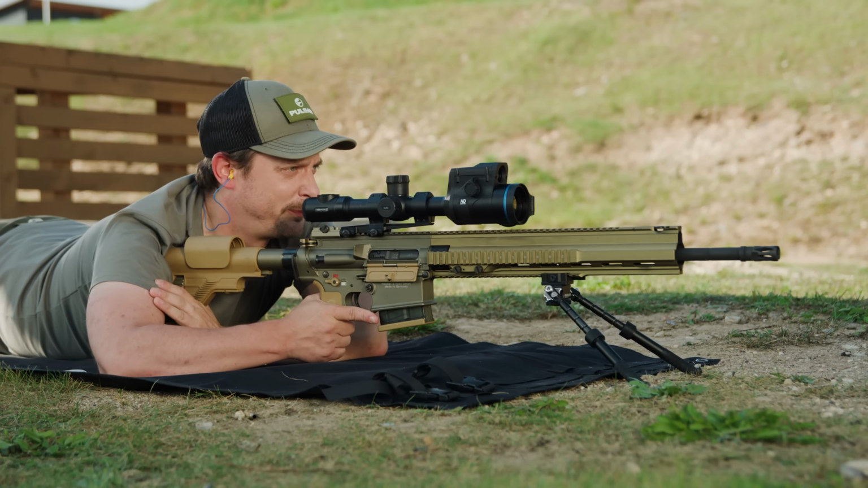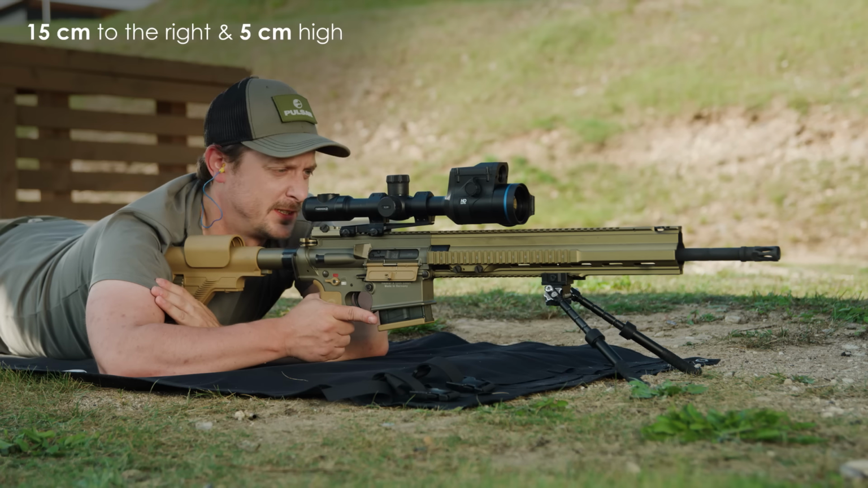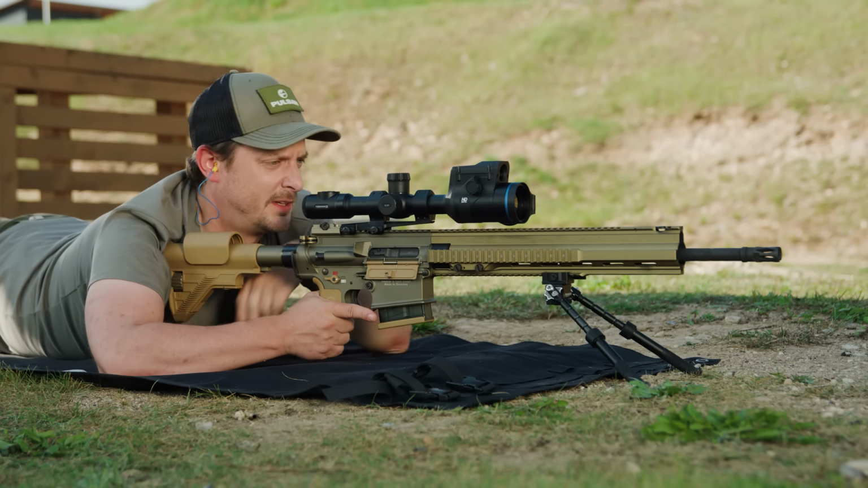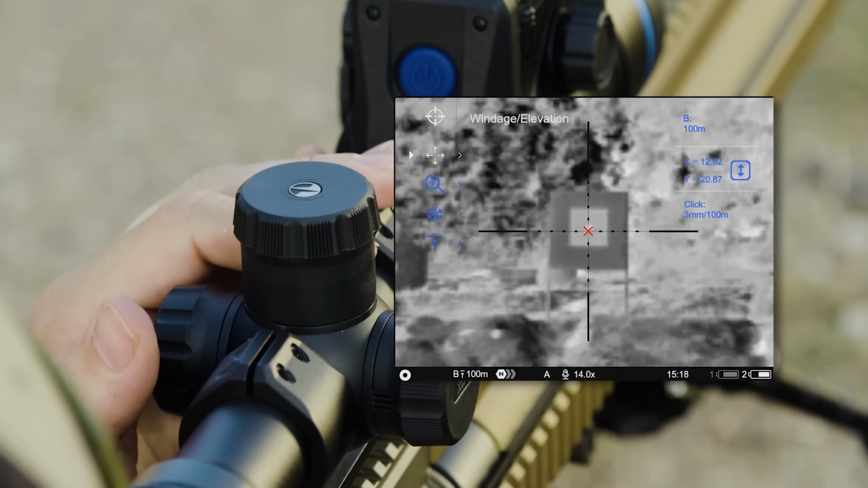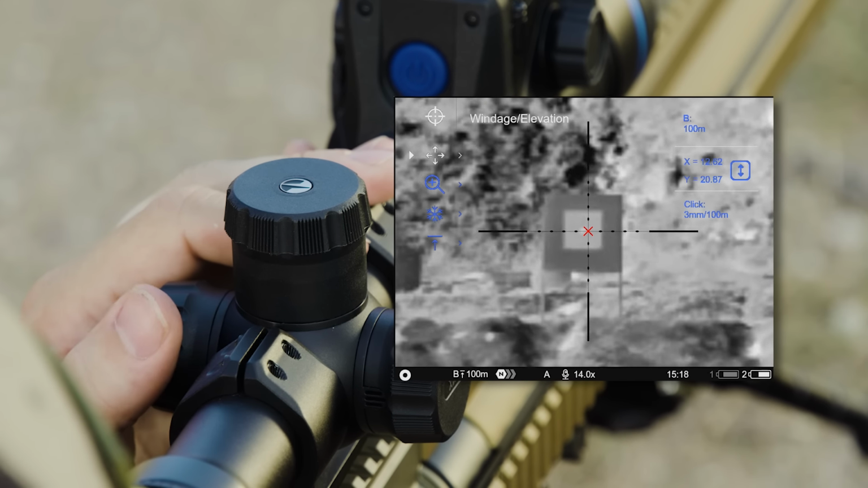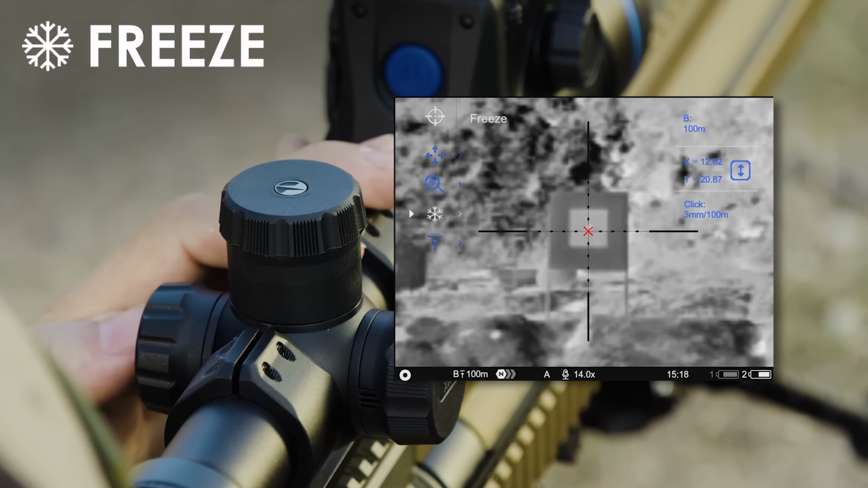Okay, so that was good. We're on paper. We're 15 centimeters to the right and about 5 centimeters high. So now we're going to adjust for that. And just to make it easy, now if you would be able to see the point of impact, which I can't really do right now through the scope, I would use the freeze function. So we're going to do that just to show you how it works.